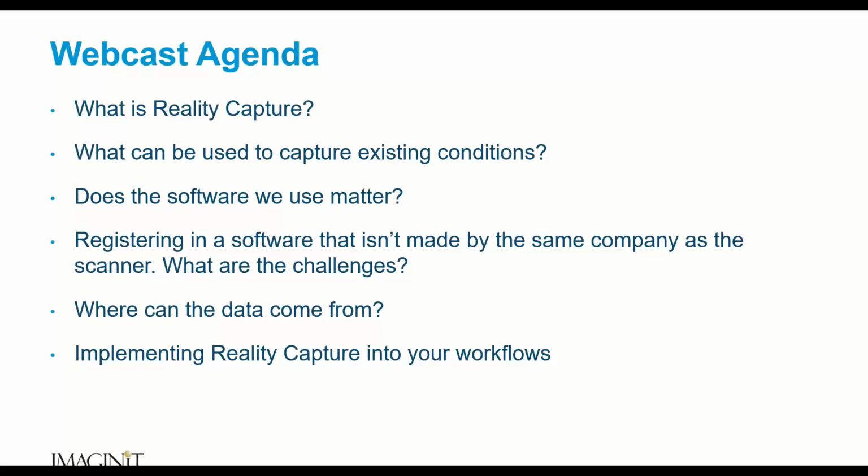And then we'll talk about what can be used to capture existing conditions. Now, I know you're thinking, aren't we here for beyond the hardware? Of course we are. That's why we're here. But we want to know where some of that hardware comes from, or where that data comes from. And we'll take a look at some of that very briefly, and then we'll move on.